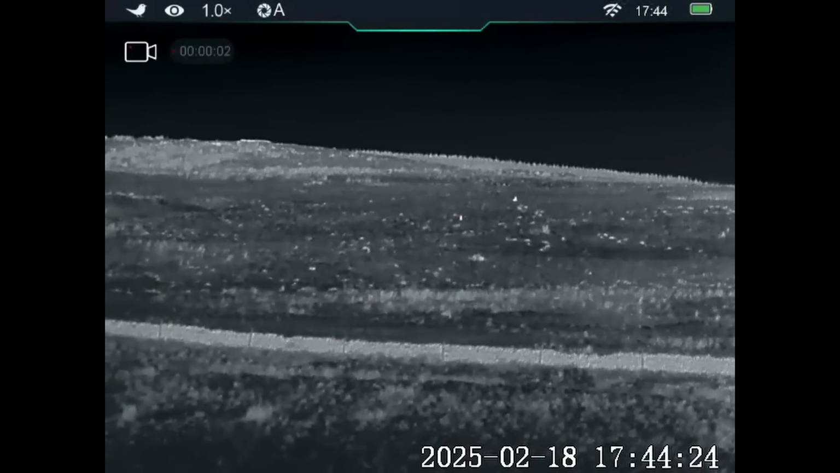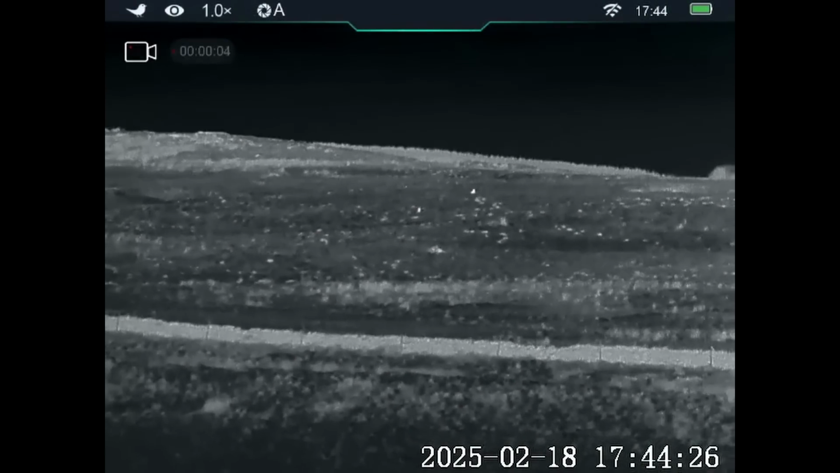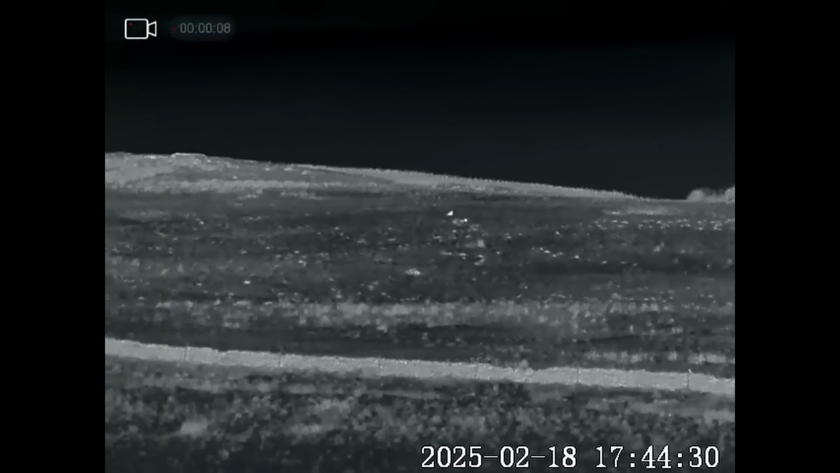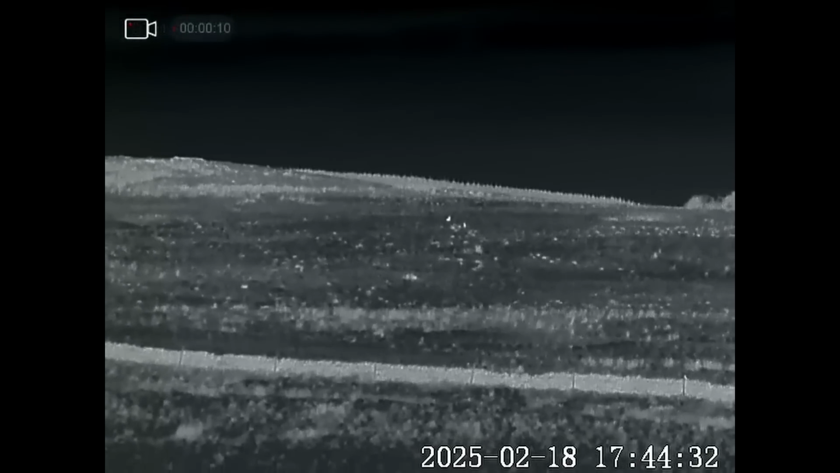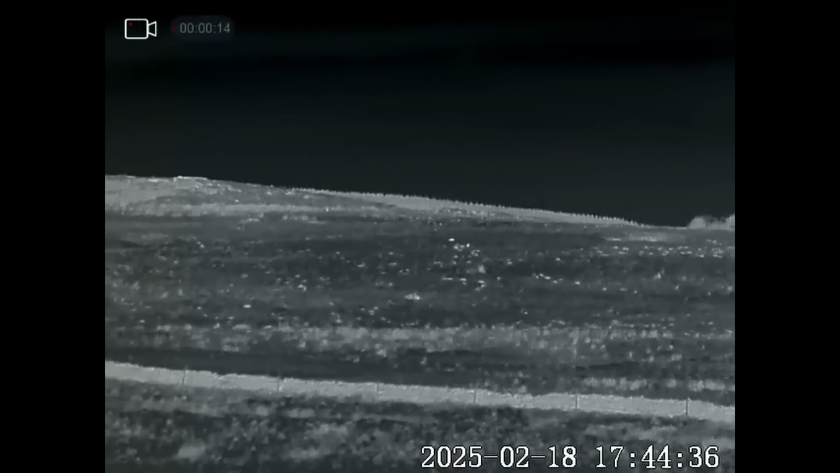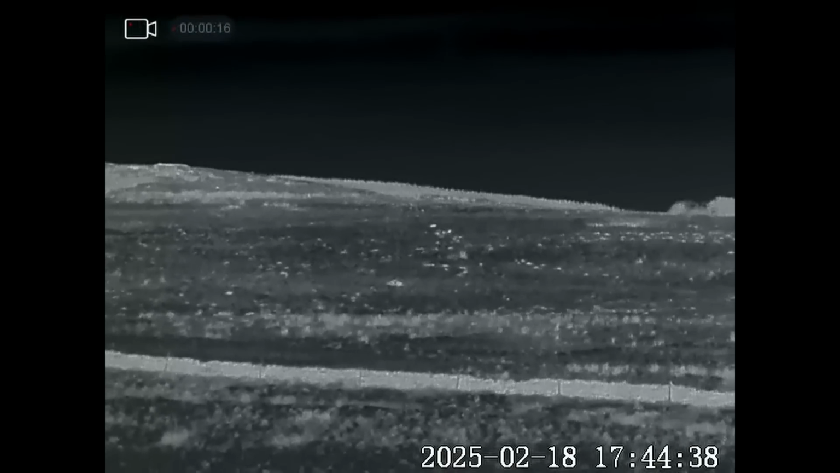Absolutely freezing here tonight. I'm not going to be too late, but we'll see what happens. We'll see if any foxes turn up. Just having my first look around, and just at the top there you can see a couple of hares. That wall that's at the bottom, that's about 200 metres away, so those hares are at quite a distance, but you can still see they're hares.